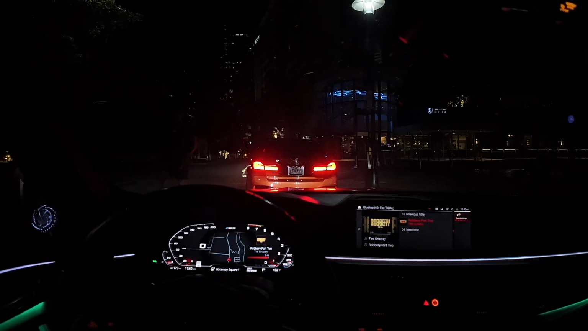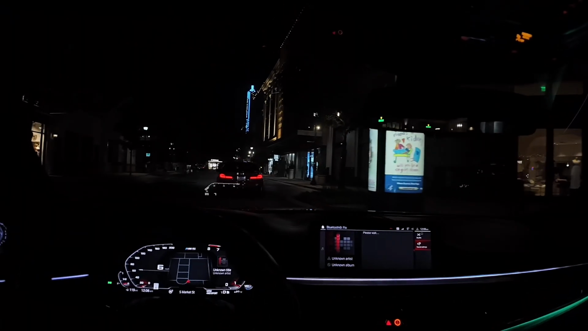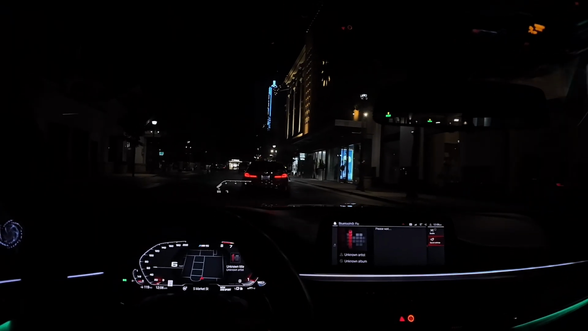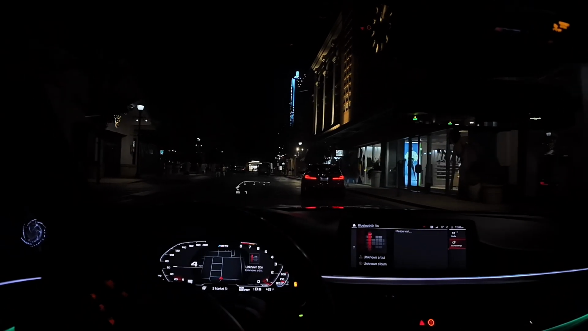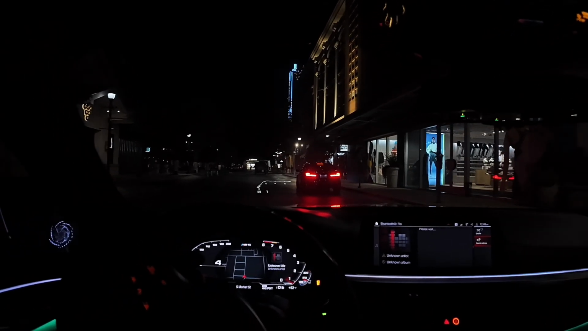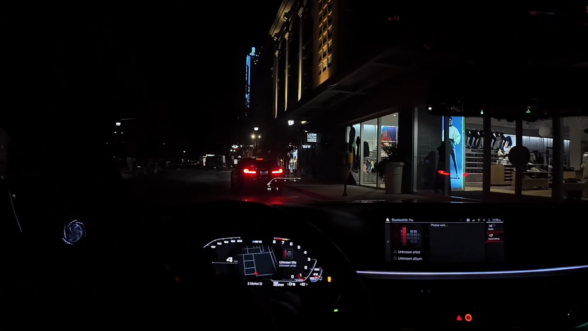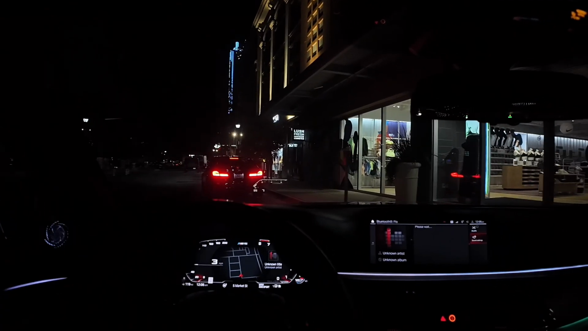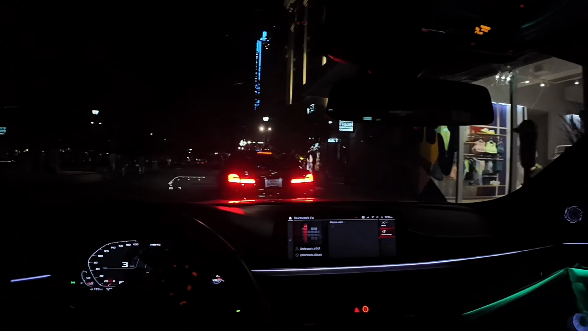So we were gonna take some pictures in front of the Gucci store, but the police said we can't park in front of the Gucci store because some people tried to break into Gucci and LV last night, so we just had to change locations. I kind of want to get a picture in front of Lululemon and throw it on TikTok because of the whole Lululemon thing. But let me get his attention real quick.